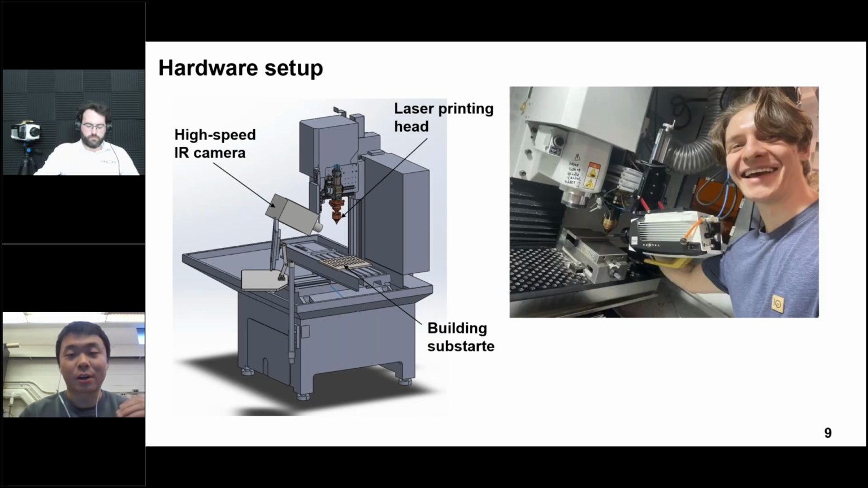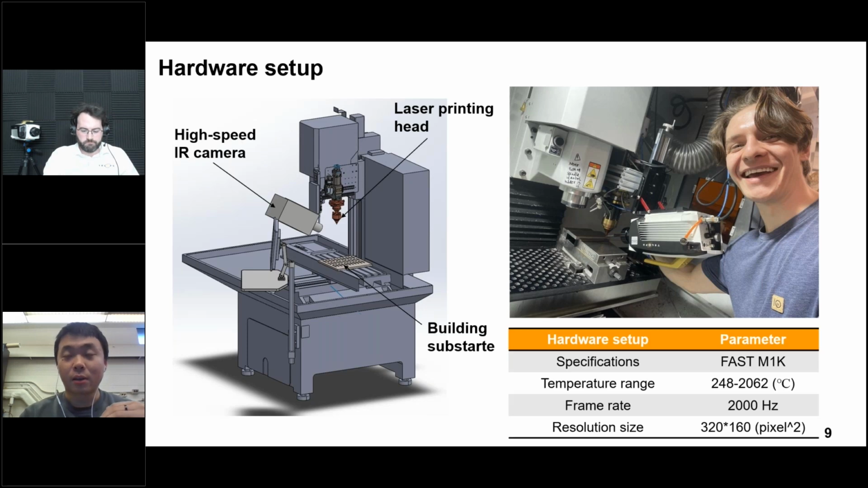Here is a picture to demonstrate how we set up the whole camera. You can see the fixture which can change the angle and the Z position of the IR camera. The camera we have used for this monitoring system is the Telops M1K, as the host mentioned before, and the temperature range we have used is from 248 Celsius degrees to almost 2000 Celsius degrees.